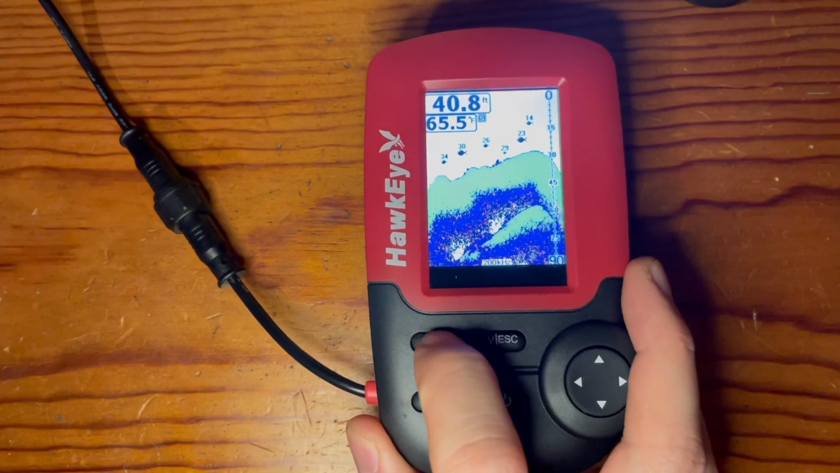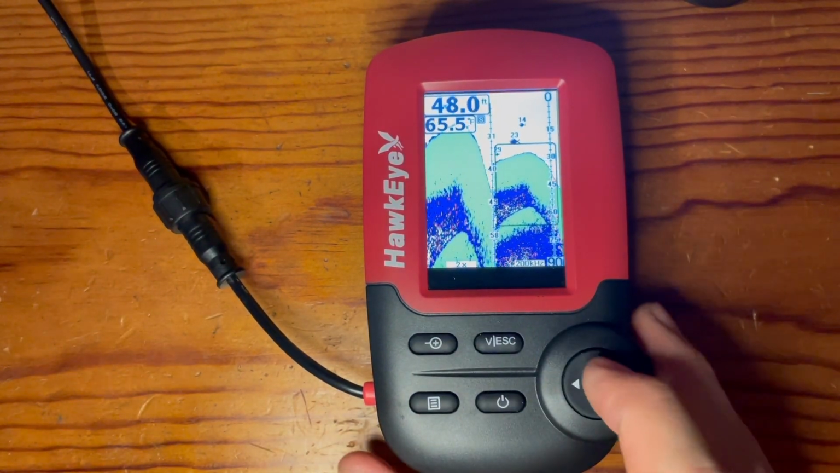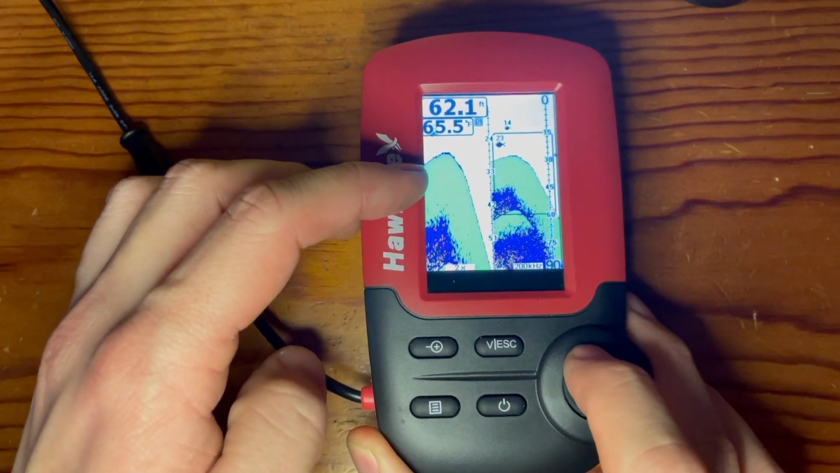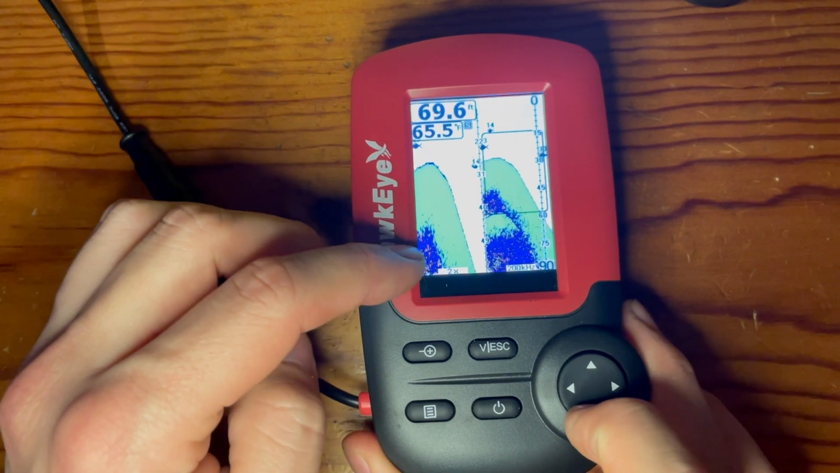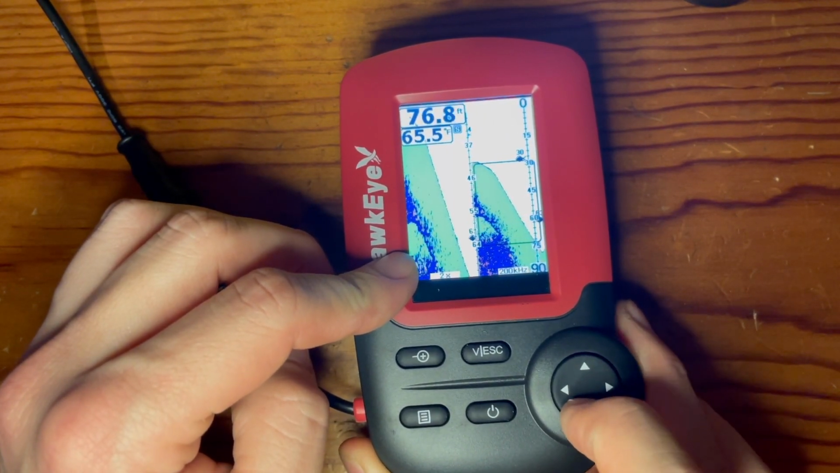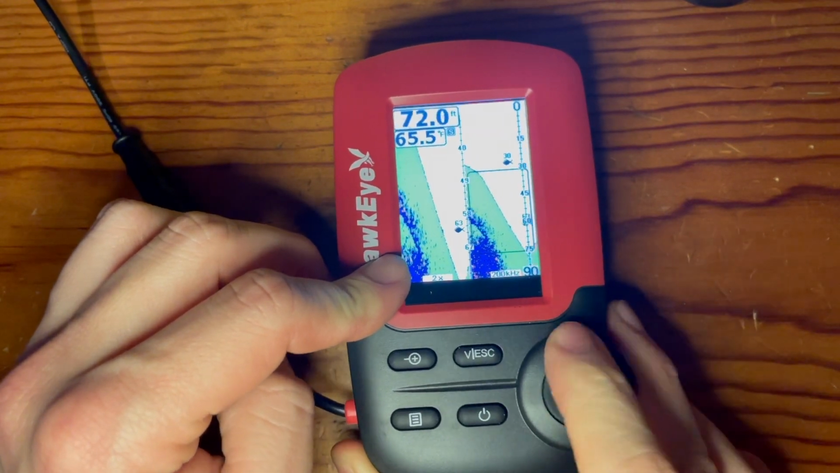So when you're in the zoom mode, you have the availability to manually zoom in on different features. So like here, it was pretty high on that display window, so you can manually zoom up or down where you want to see the specific feature.